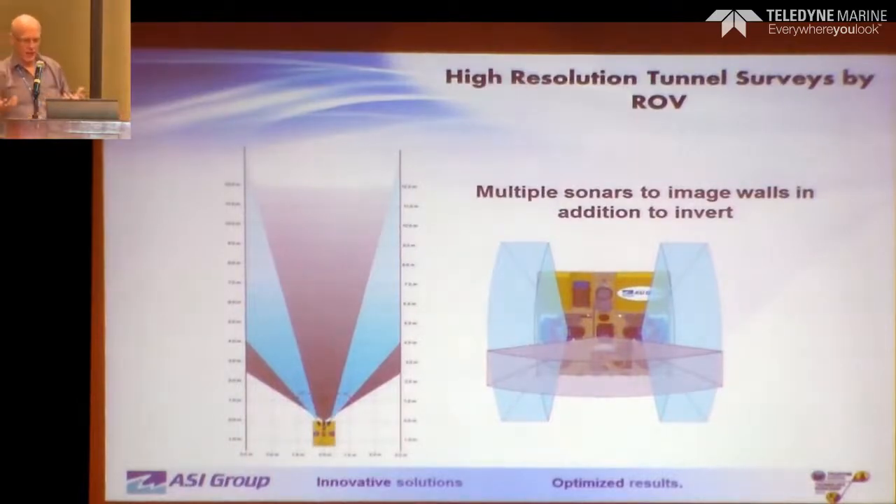Being able to identify cracks with sonar is difficult, and a lot depends on the geometry. It's as simple as that. It could be a very wide crack but longitudinal. We wouldn't see it, but if it is perpendicular or at least at an angle to the sonar beam, then sure, it's going to stick out a little bit.